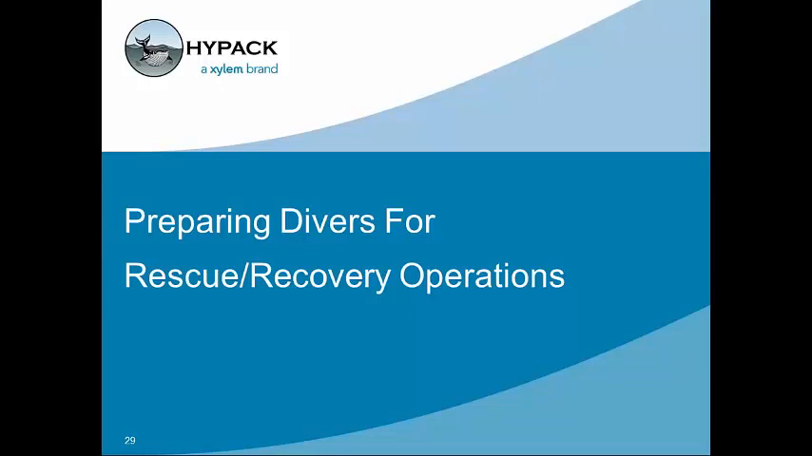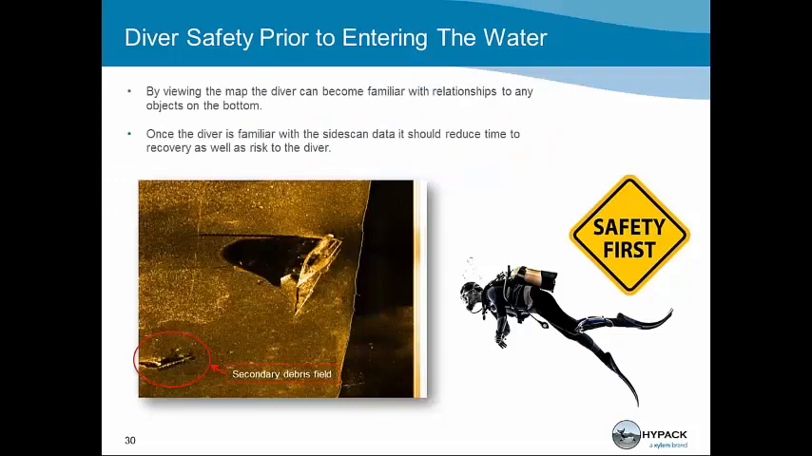A lot of departments use police divers or fire department divers and police or fire department search, and you're going to work within the confines of your area of who's going to be in the water. It's important to verify what's on the bottom and to help the divers better prepare themselves. Diver safety is very paramount. You want to make sure that by investigating an incident, we don't create another.